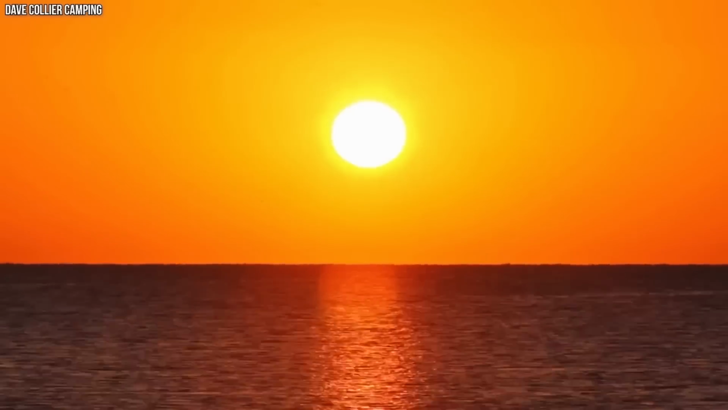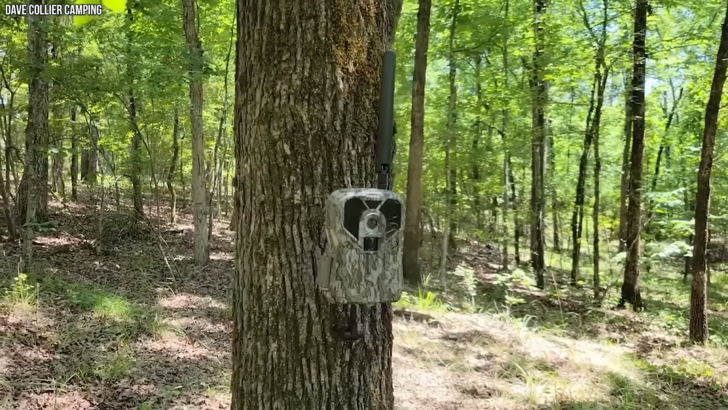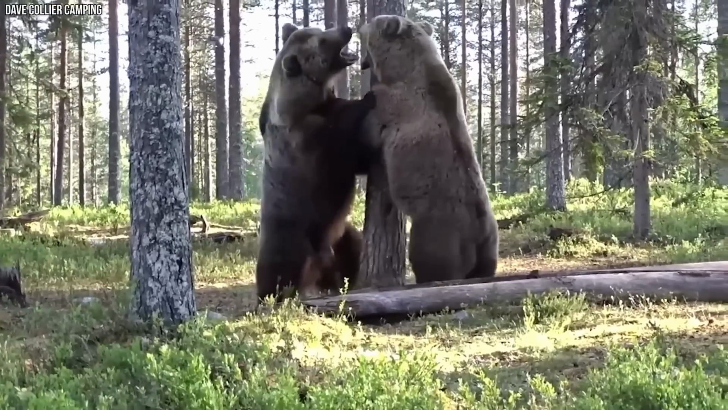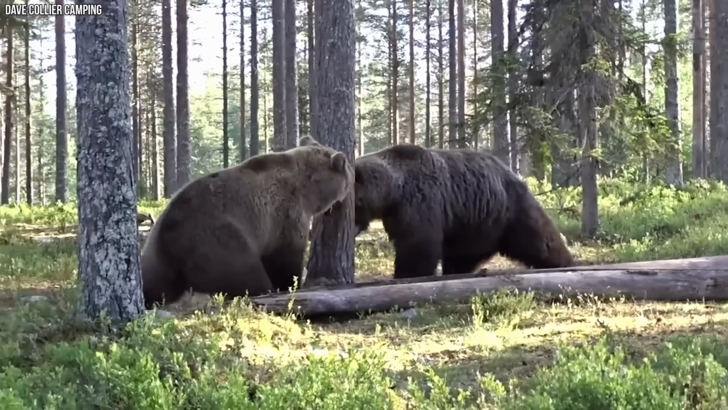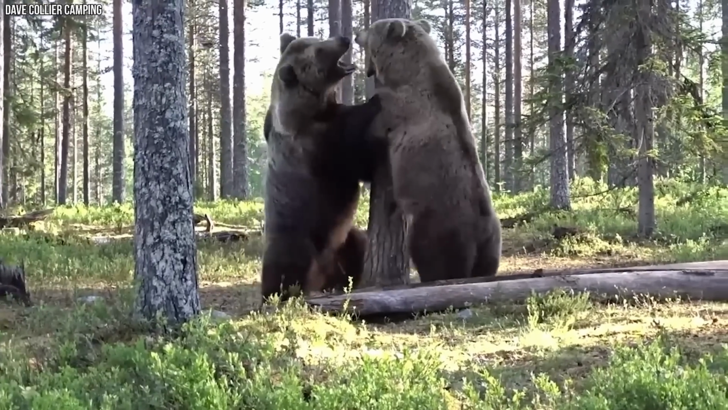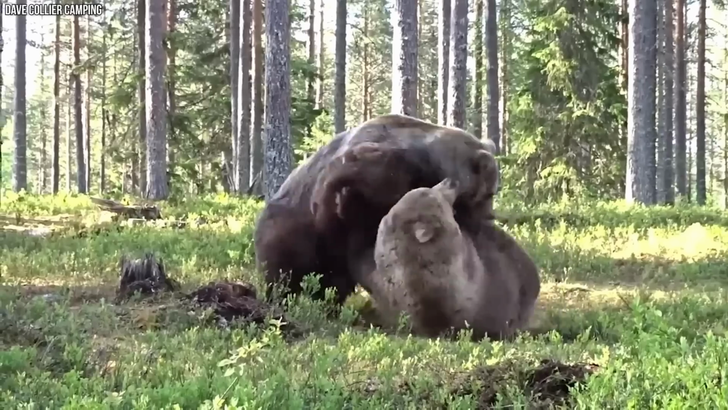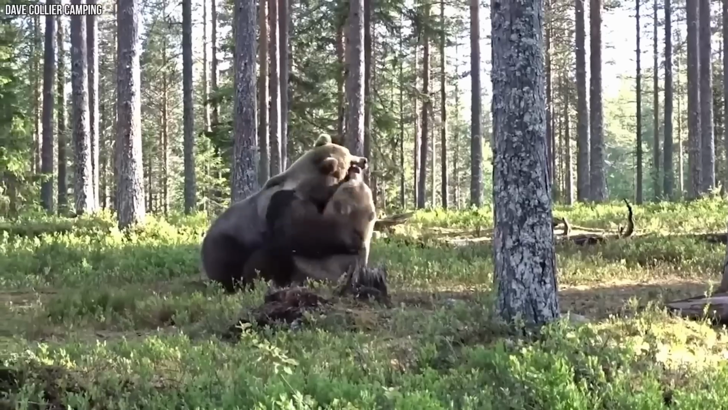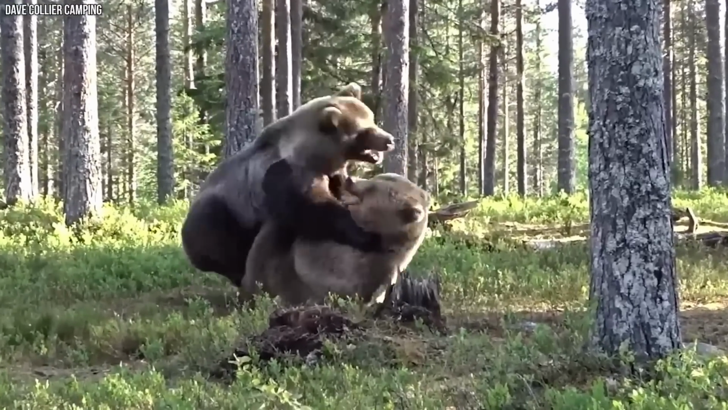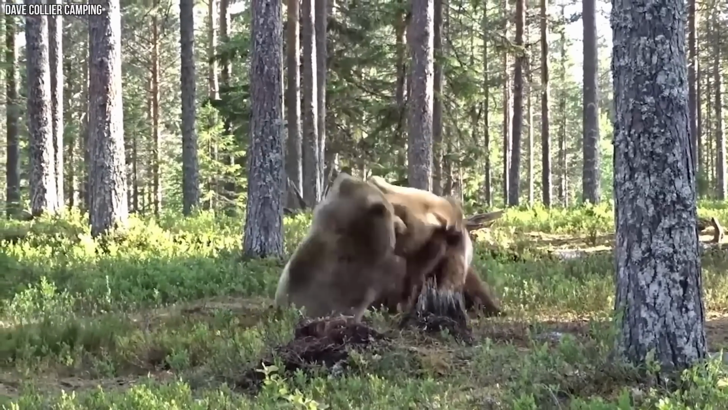On a super hot summer day, the trail camera caught something incredible. Two huge black bears having a big fight that looked like a heavyweight boxing match. These amazing bears were hitting each other with their paws like pro fighters. It was like a mega bear battle, and we couldn't believe our luck. Their fur was flying, their claws were clashing, and the forest was echoing with their loud roars.